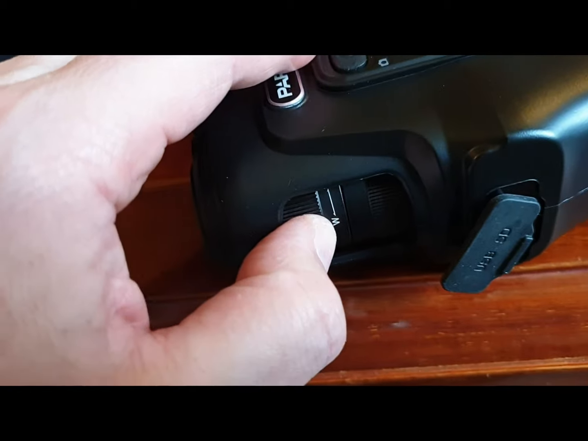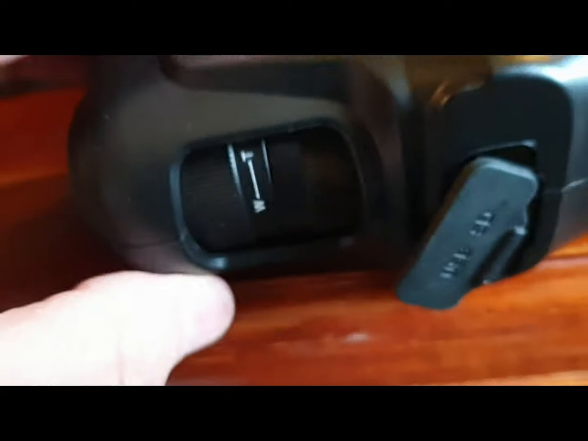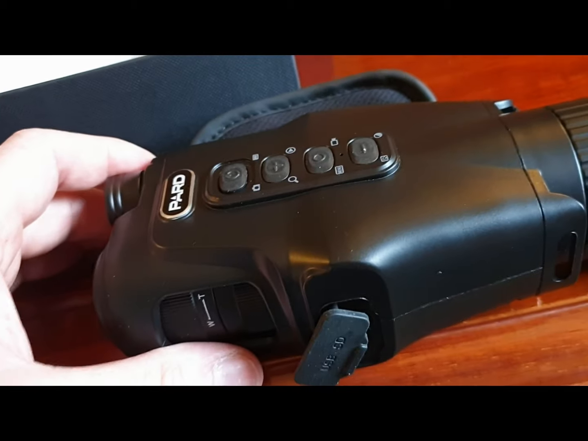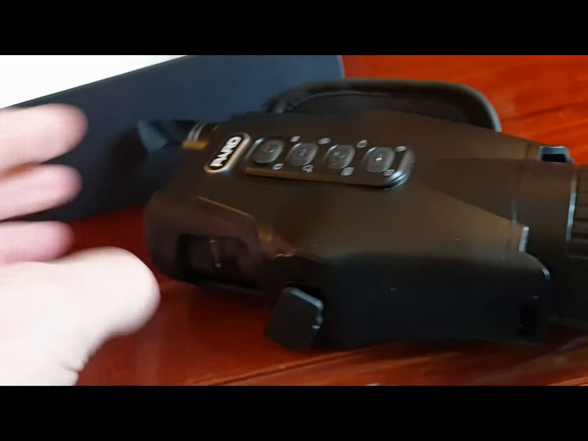That is your wide angle telephoto zoom for the objective lens, up to 6 times optical zoom. And the second knurled knob, this one, is your focus. It is quite a fine focus, quite easy to overfocus it, but you'll see why in the video.